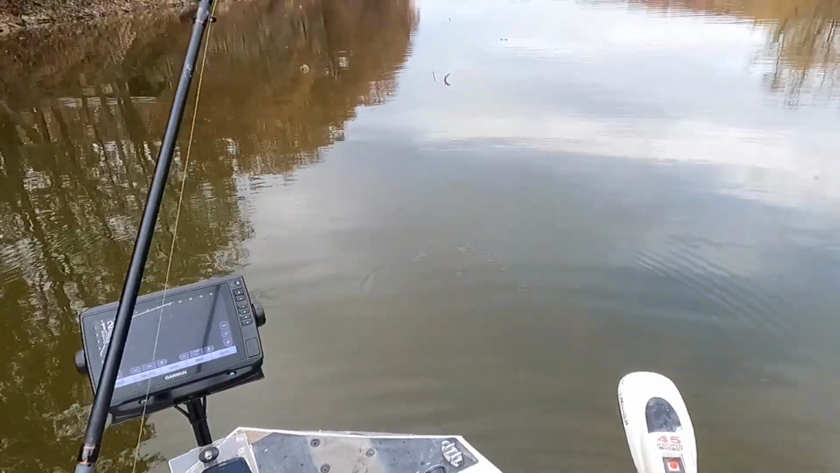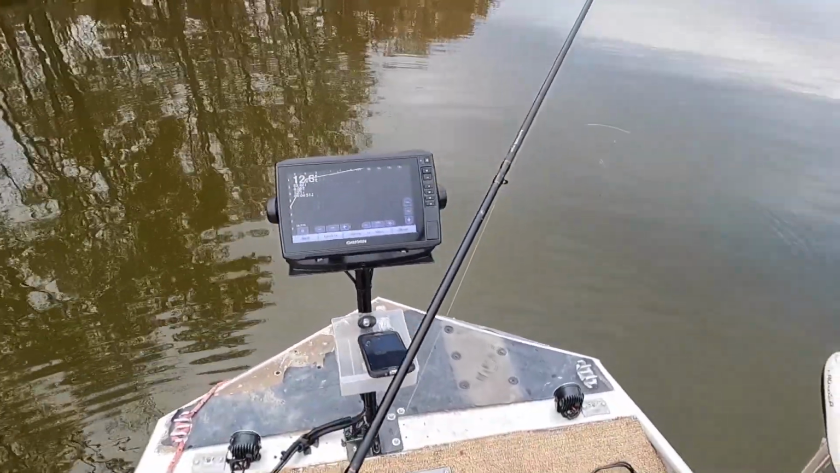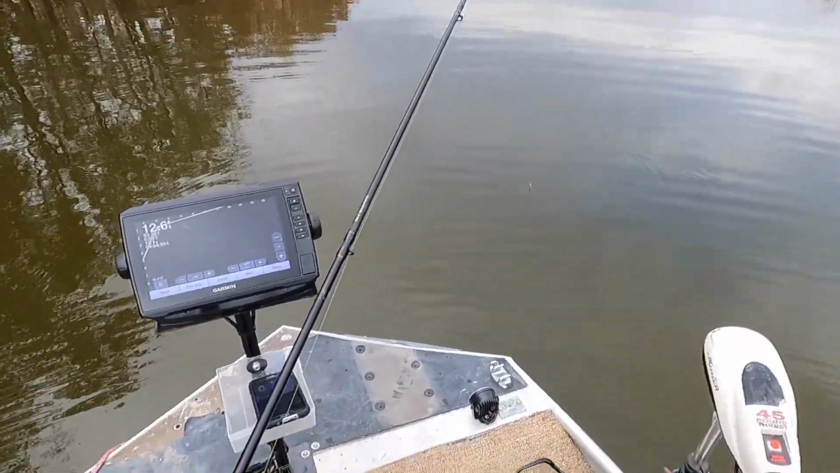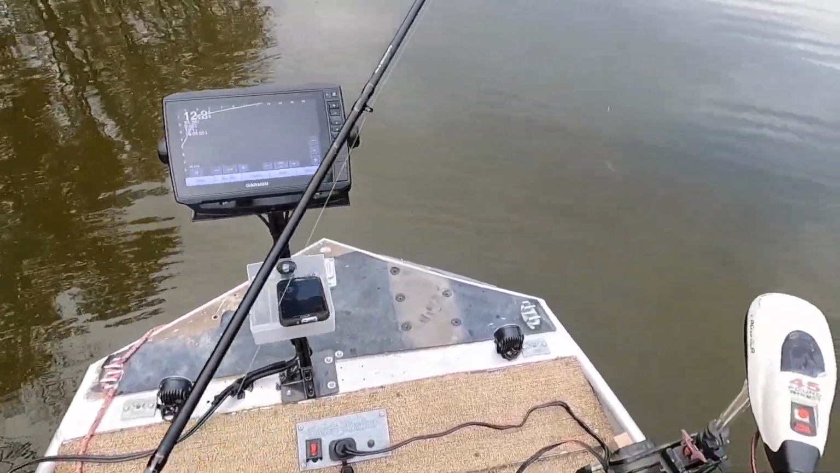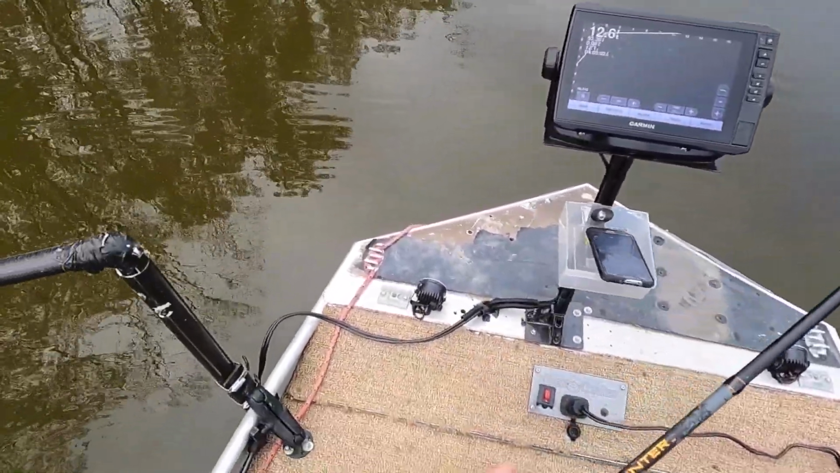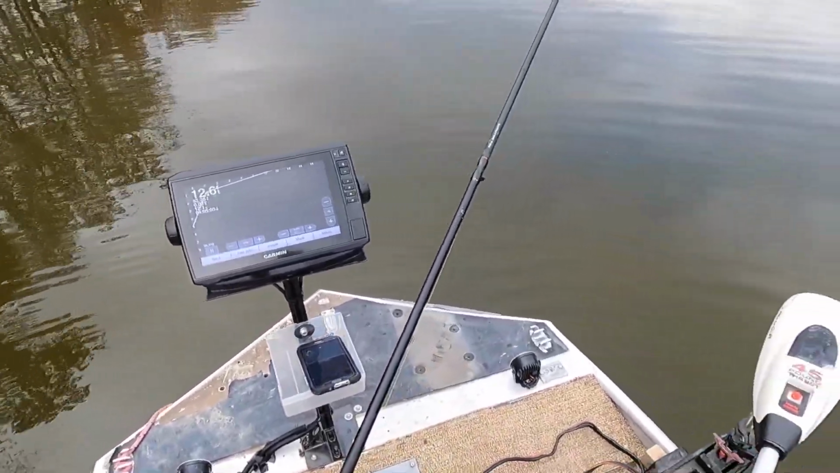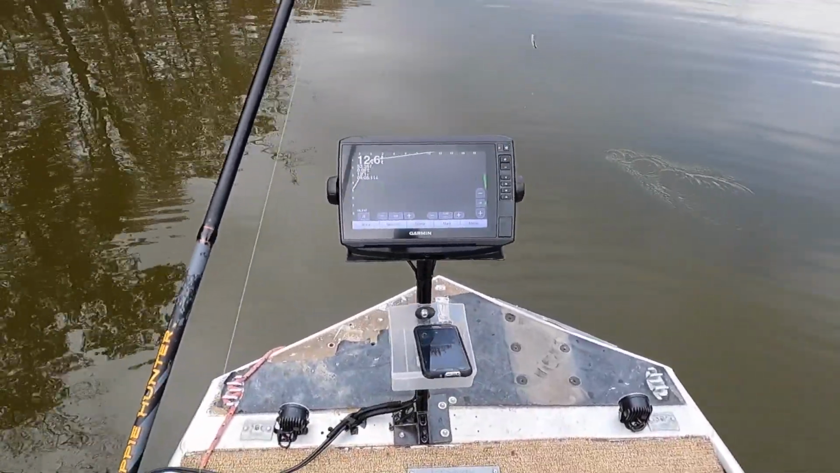Alright, so what I'm doing, live scoping. We're in 12 foot of water, but these fish are just in this treetop right here. I'm sorting it out, finally figuring out my boat positioning, position control, all that. This probably isn't the easiest setup, but those are two really nice crappie I just put in the boat.